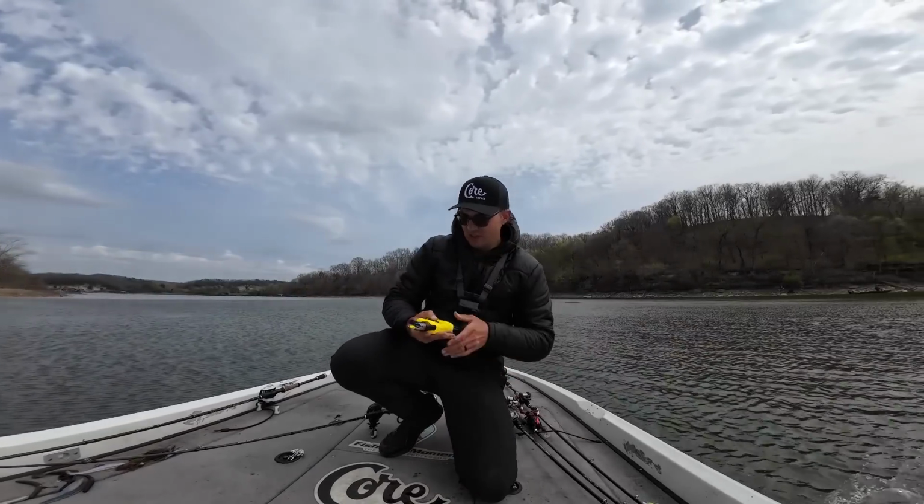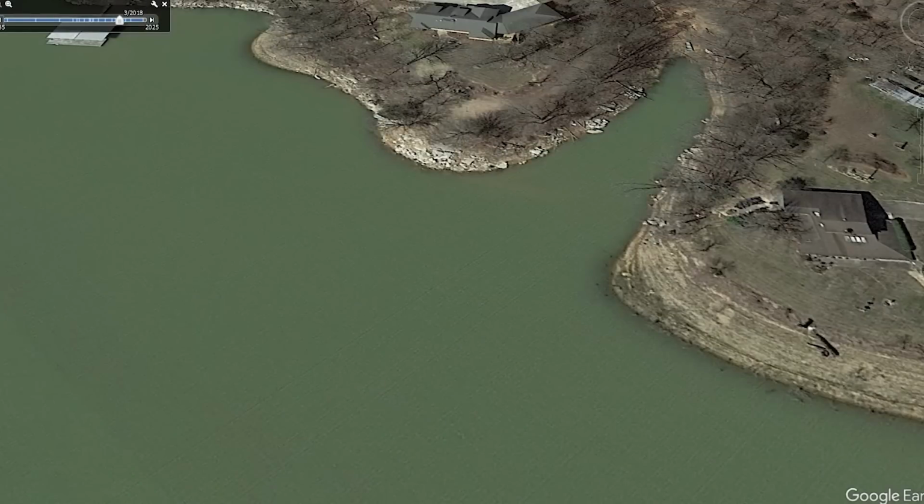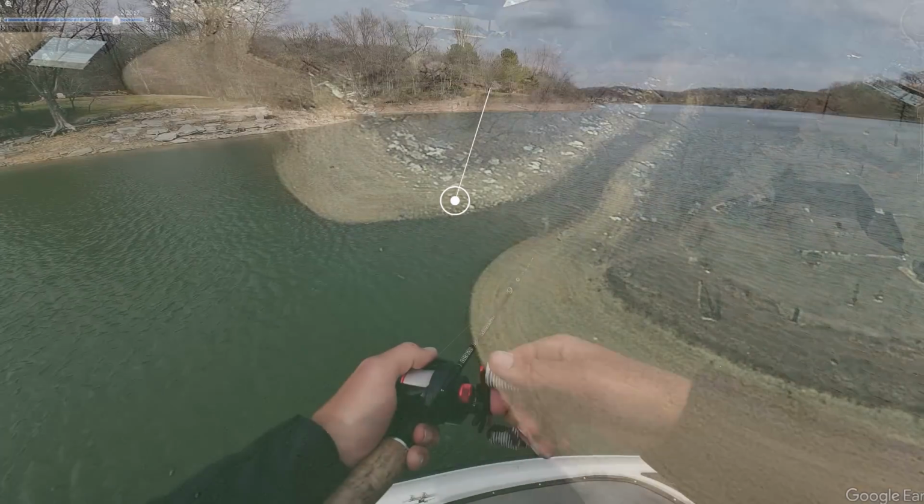Nice little chunky fish. There's a bunch of fish just busting here. I'm in a very similar area where I have a rock transition, and it's a little bit deeper here, and these fish are just out here on bait for some reason in this little pocket.